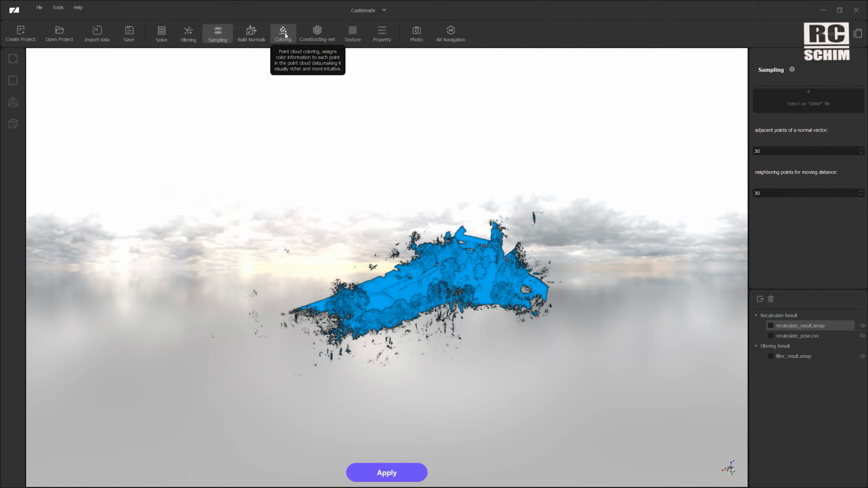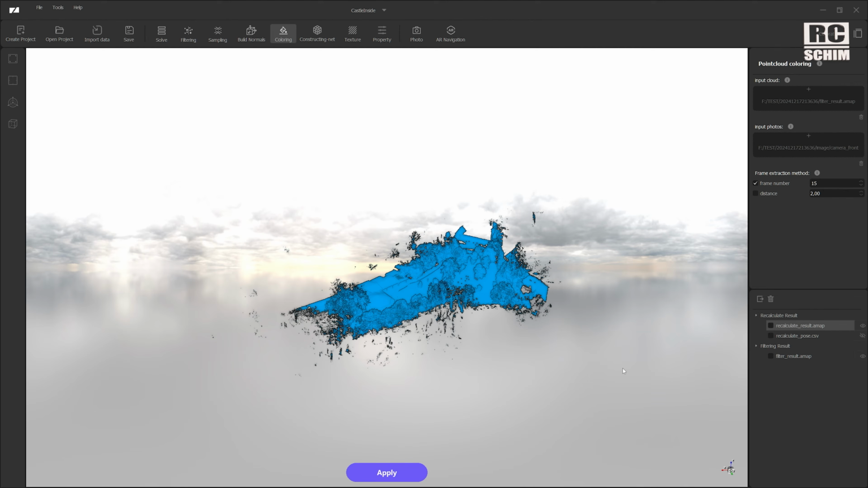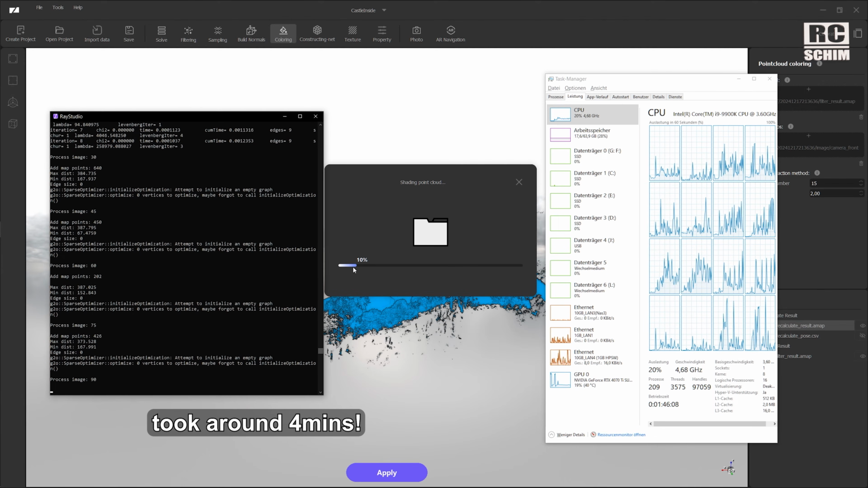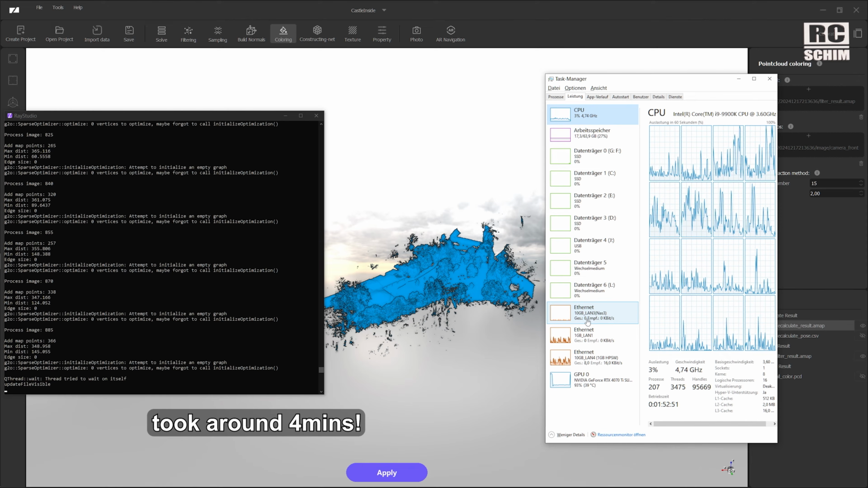On coloring, you have to open this filter result as our input cloud. And you also need to select an image folder. And as I said, the extraction of images is also a time-consuming task, which I saved in the solve section, but I already have it here, images, and currently you always take the front cam. And then you would just apply. The result is a colored representation. Here it knows the number of images to process, so we actually get a percentage bar, which is nice. Okay, looks like we're done.